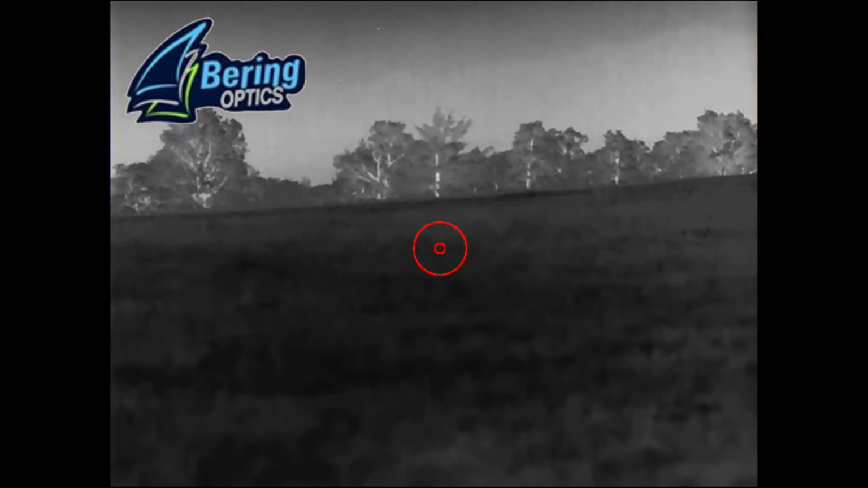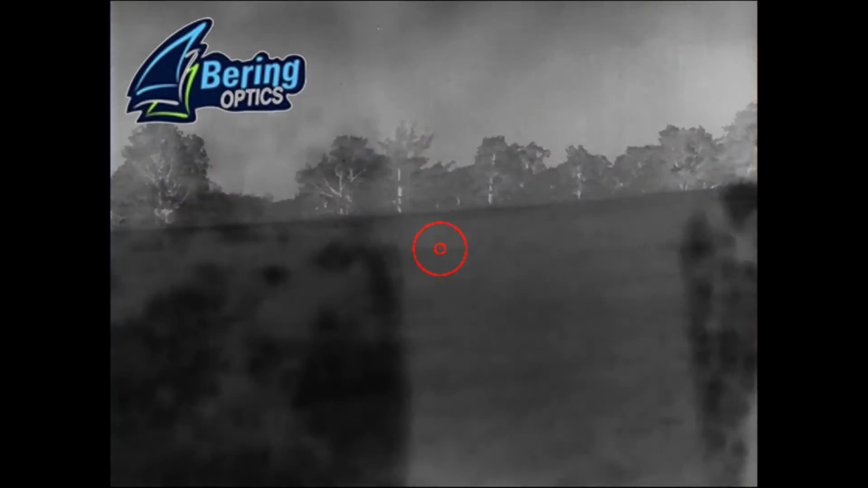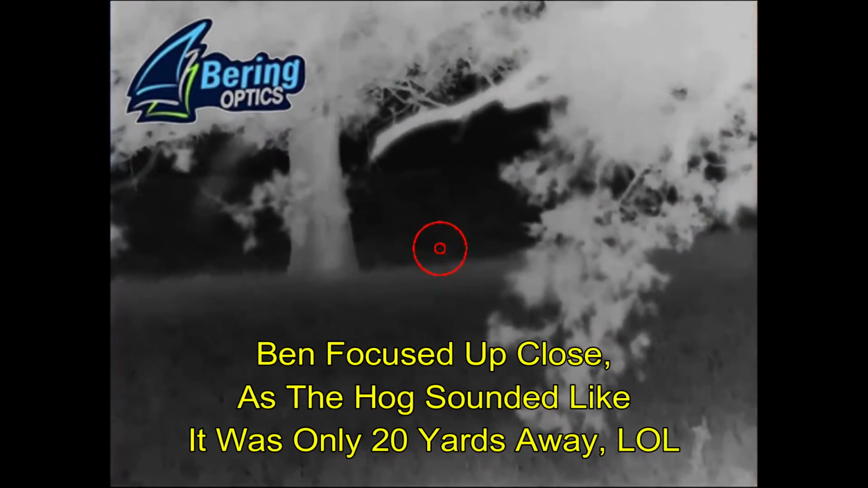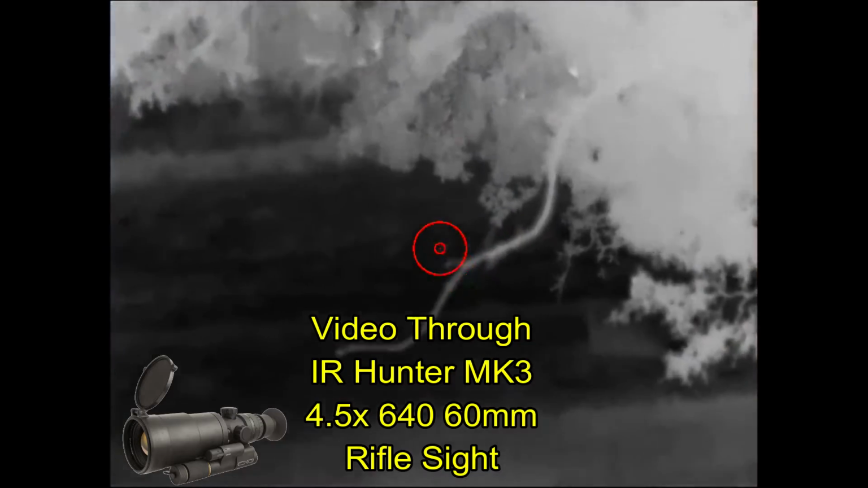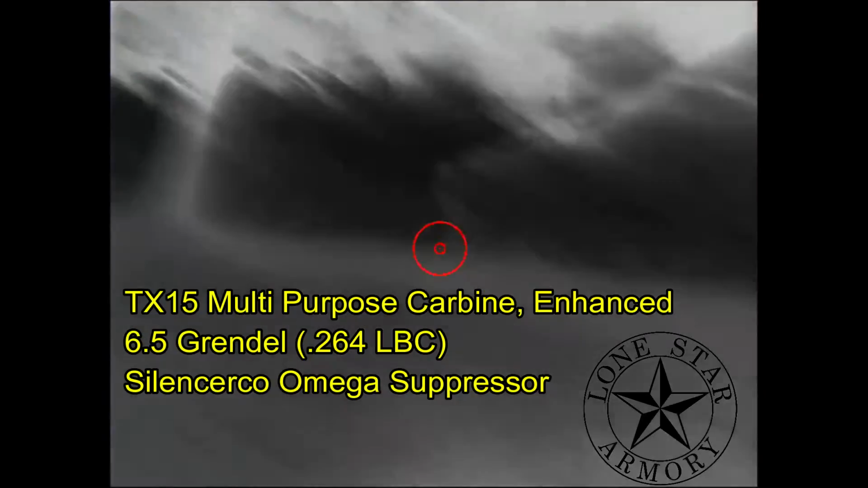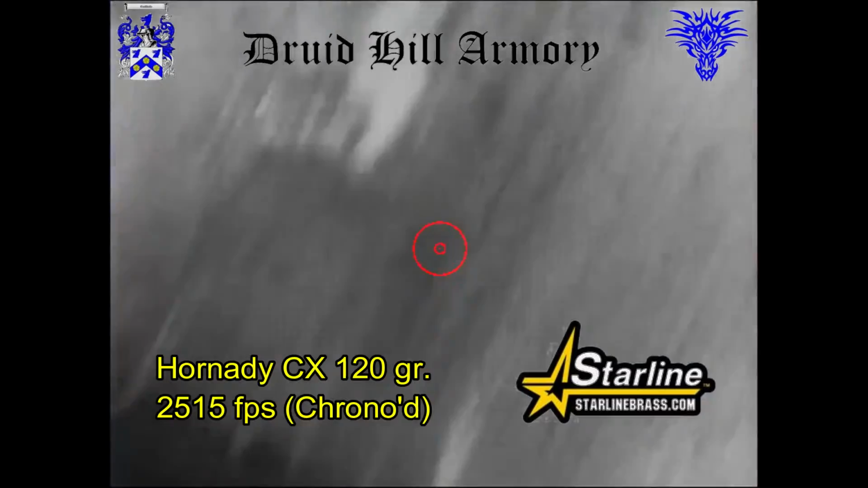So after a quick pat on the back, we decide that we're going to go up over the hill after the rest of the hogs, when we hear grunting from behind us, and I swear to you, it sounded like it was from only 15 or 20 yards away. I'm down on my hands and knees looking under the trees. Ben's on his rifle again. I don't get my recorder going, but I'm using my IR Hunter MKIII thermal weapon sight. That's on a Lone Star Armory TX15 Multi Purpose Carbine Enhanced, shooting 6.5 Grendel Hornady CX 120 grain bullets loaded by Druid Hill Armory in the Starline Brass.